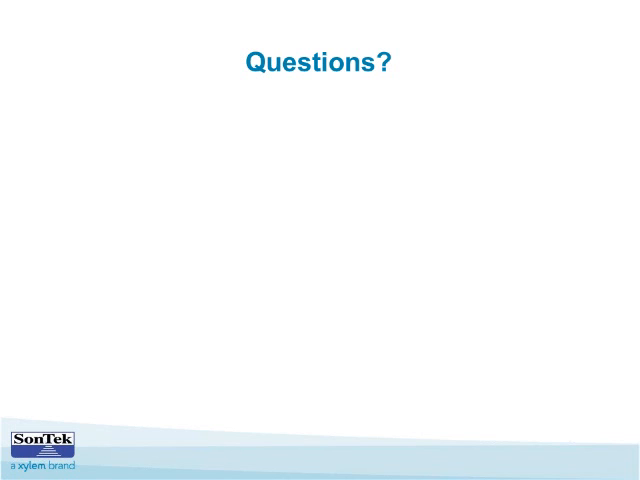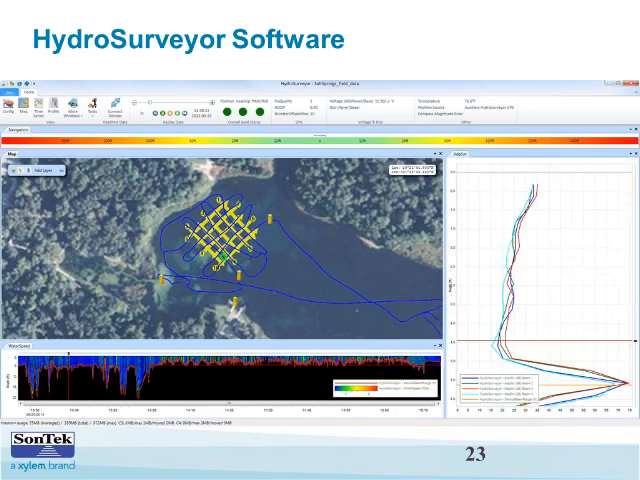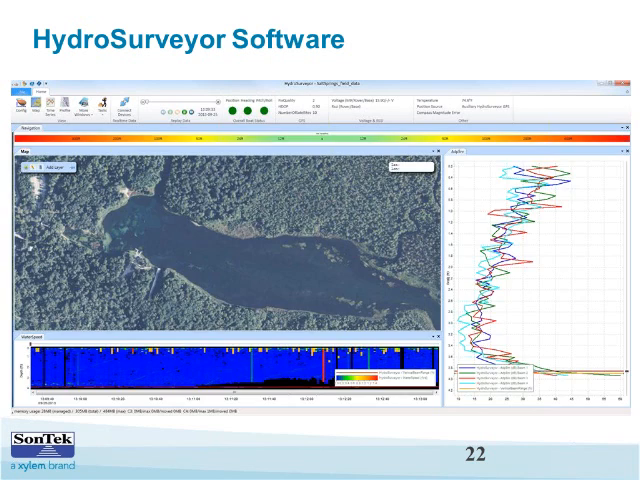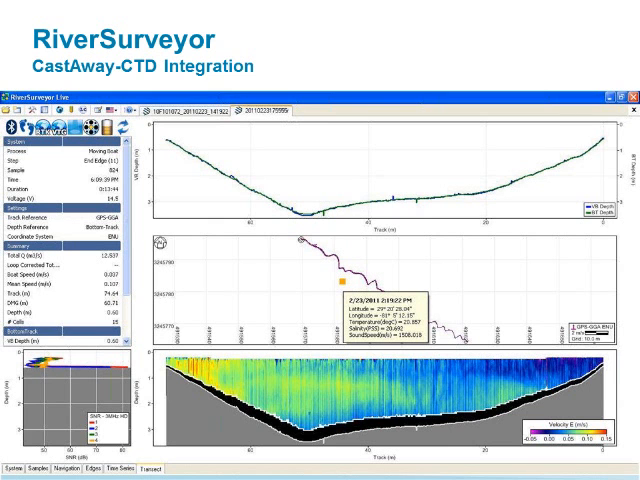So speaking of software, the next question is, what is the significance of the black area between the bottom data and the bottom of the water? Trying to get back to where we had a nice picture. I think this is what we're talking about.